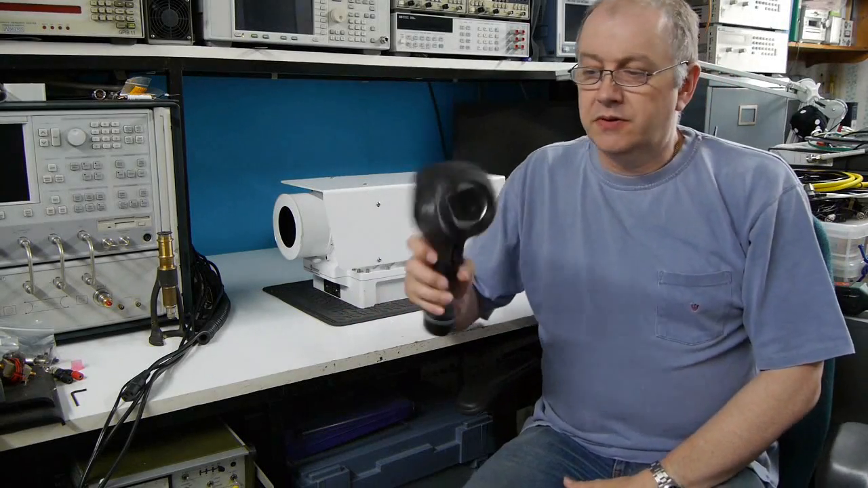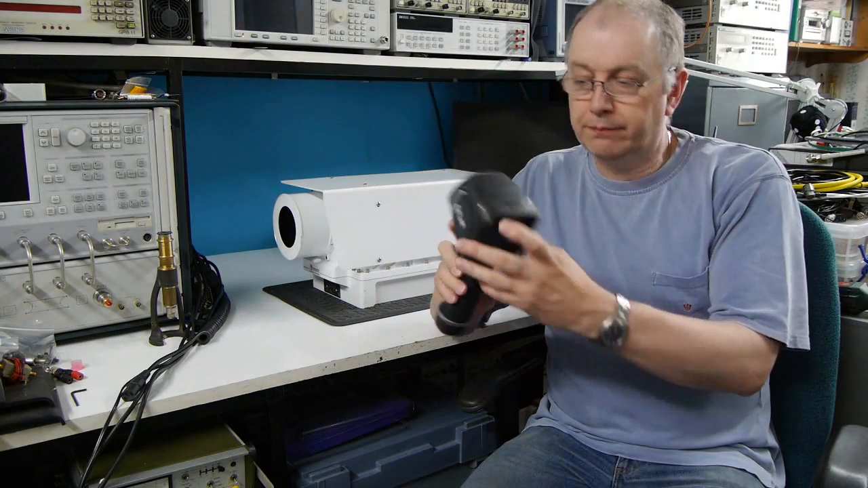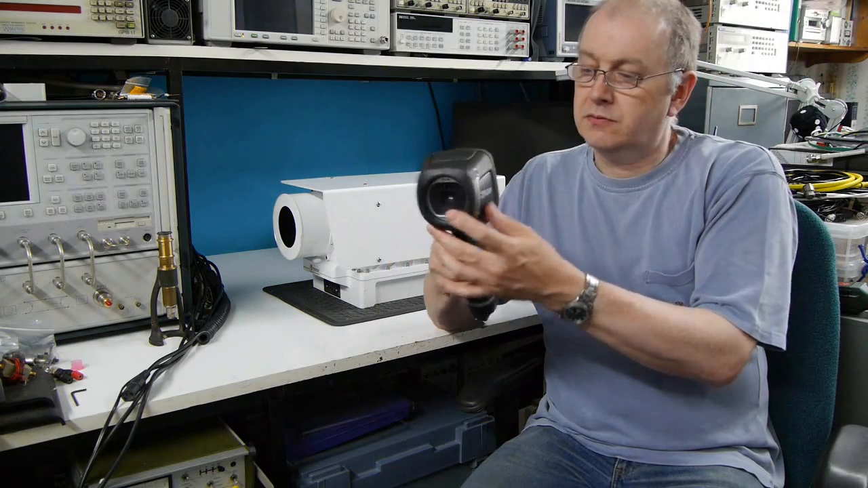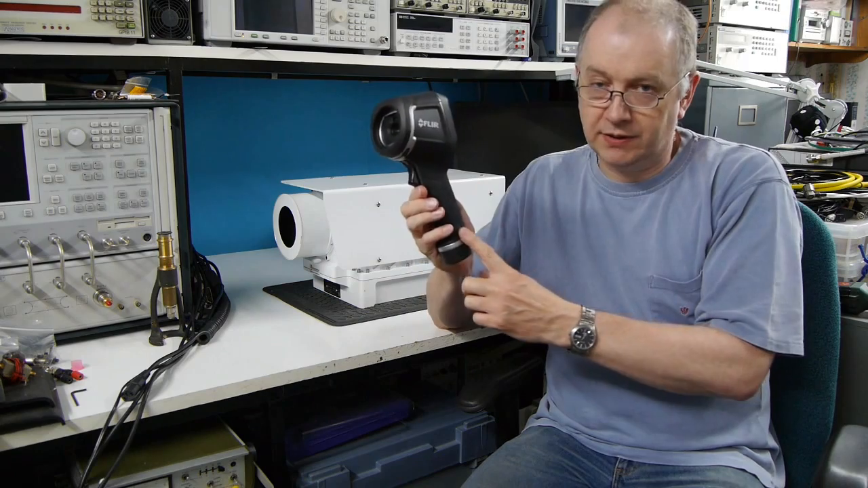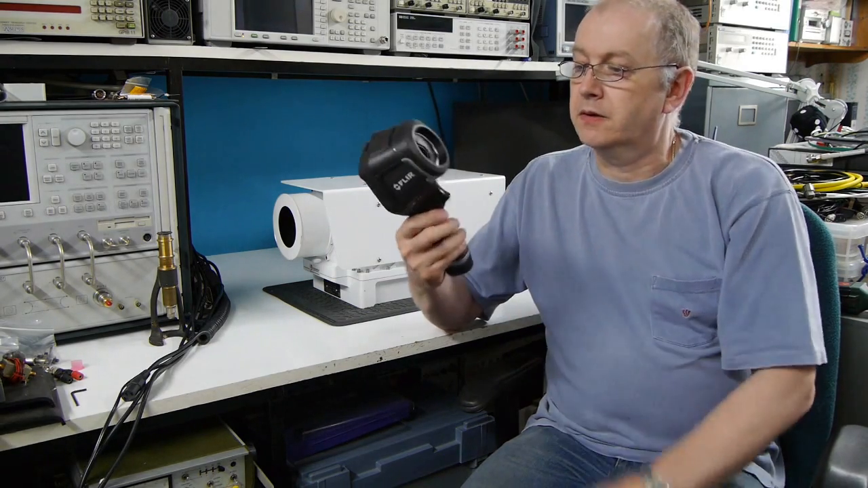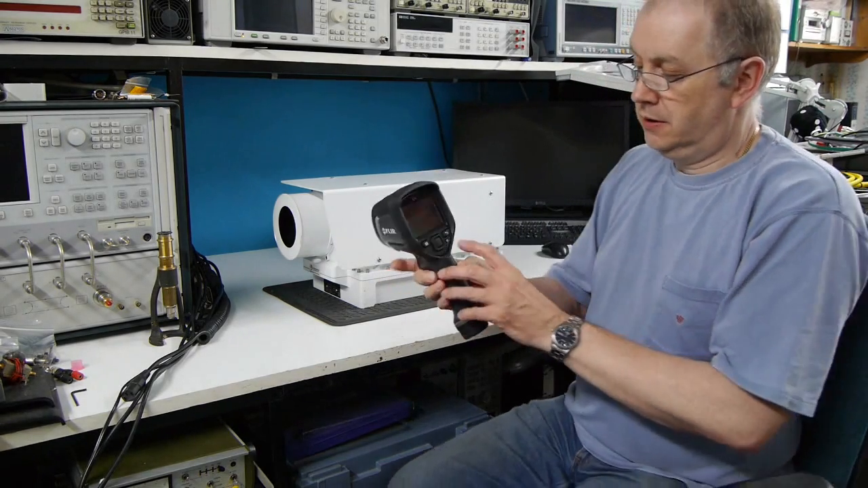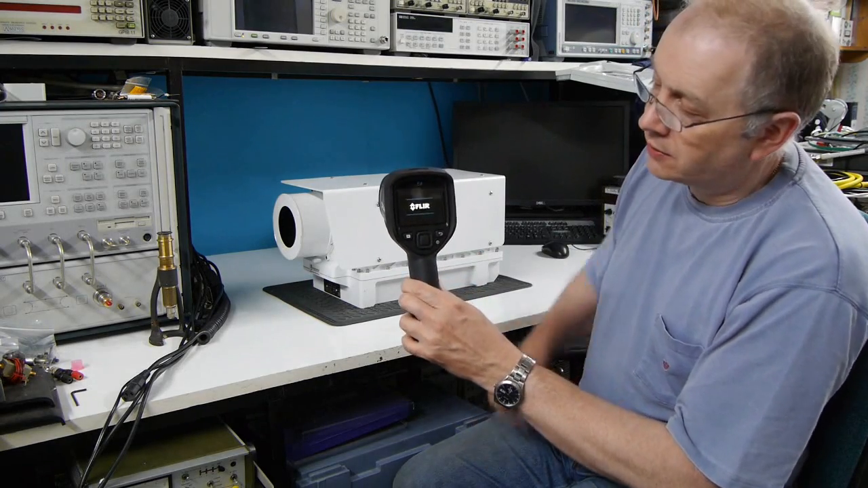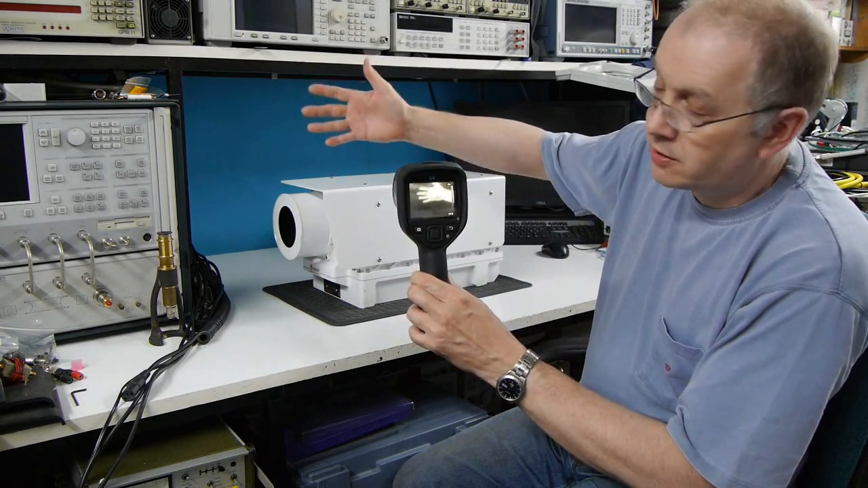Hi, this is a thermal camera manufactured by FLIR. It's a model E4. It has a lens at the front, an LCD screen at the back, it has a battery in the handle, all the electronics are self-contained, it's portable, it's light, it's fairly inexpensive, and if I switch it on you can see that within just a few seconds it's operating and can produce a thermal image of my hand.